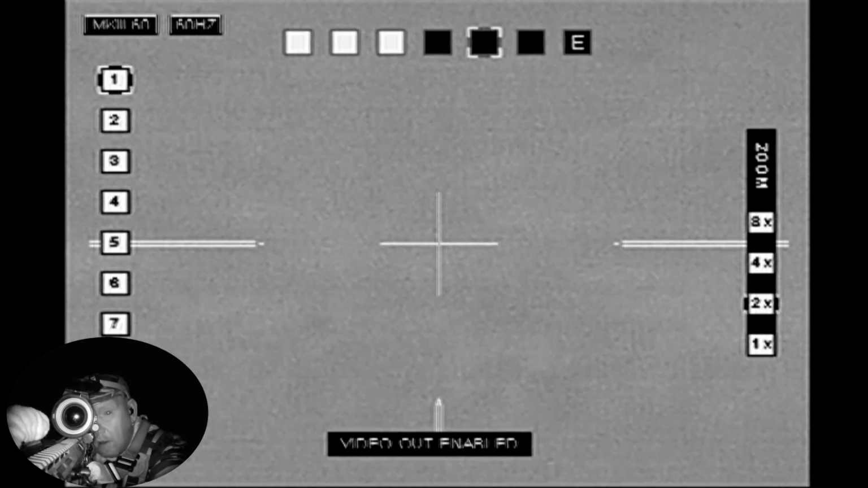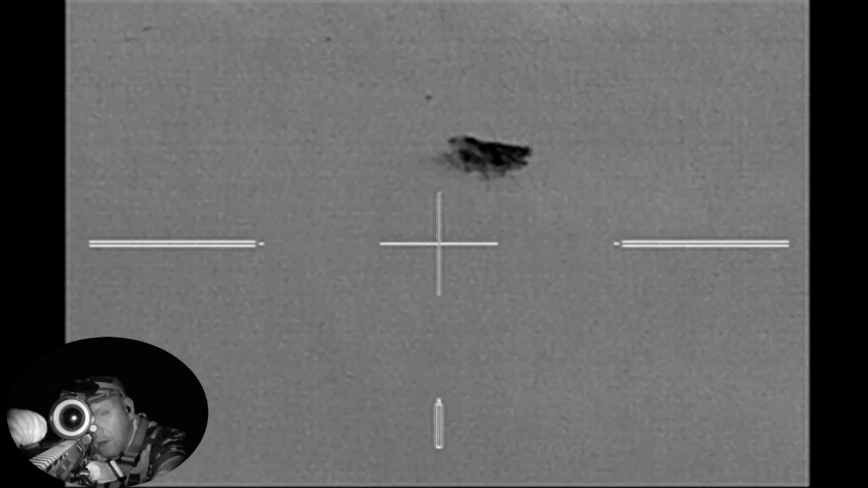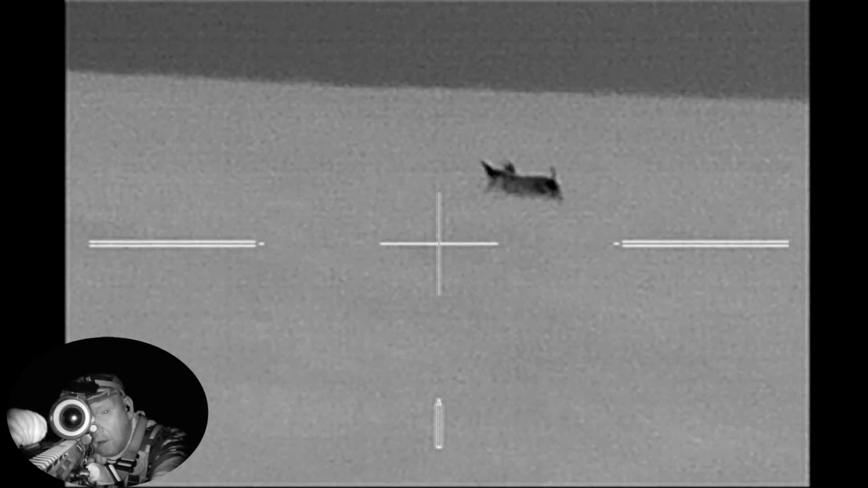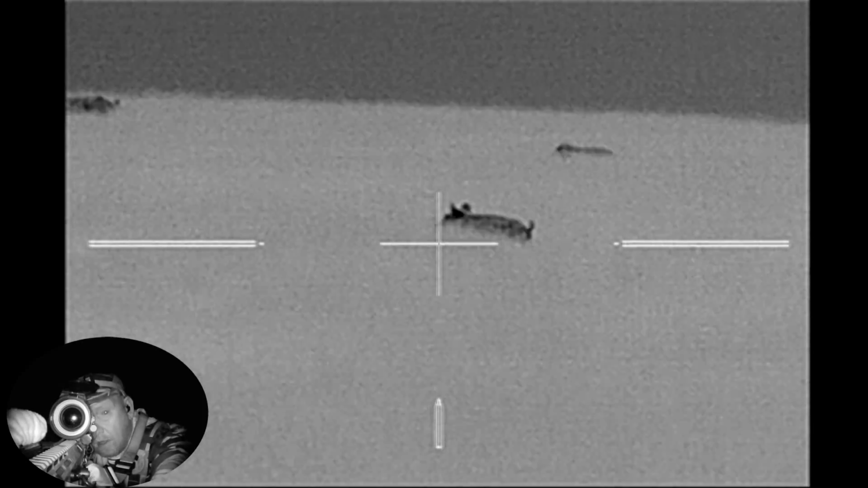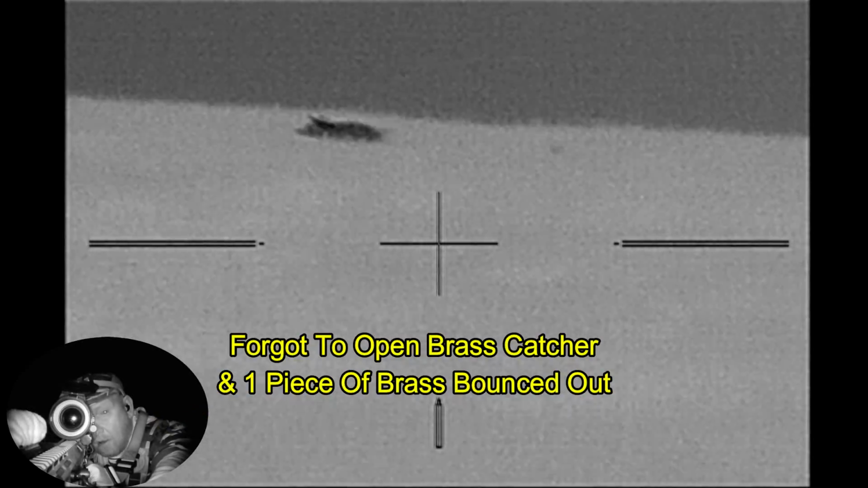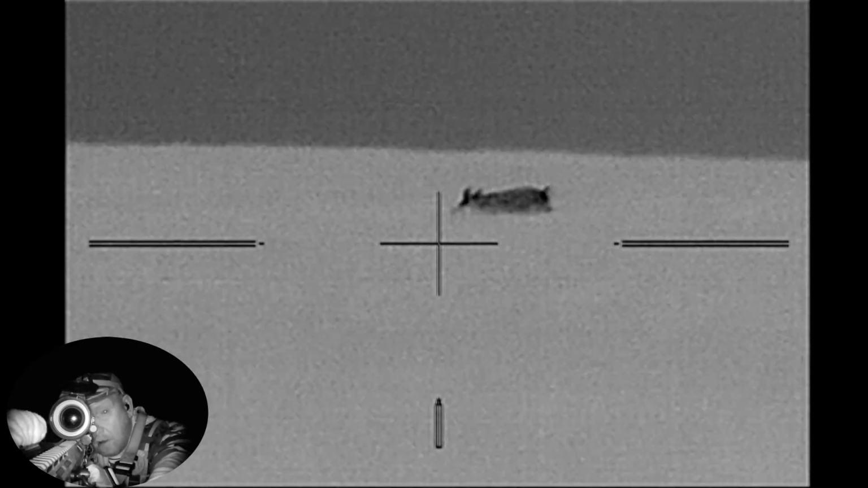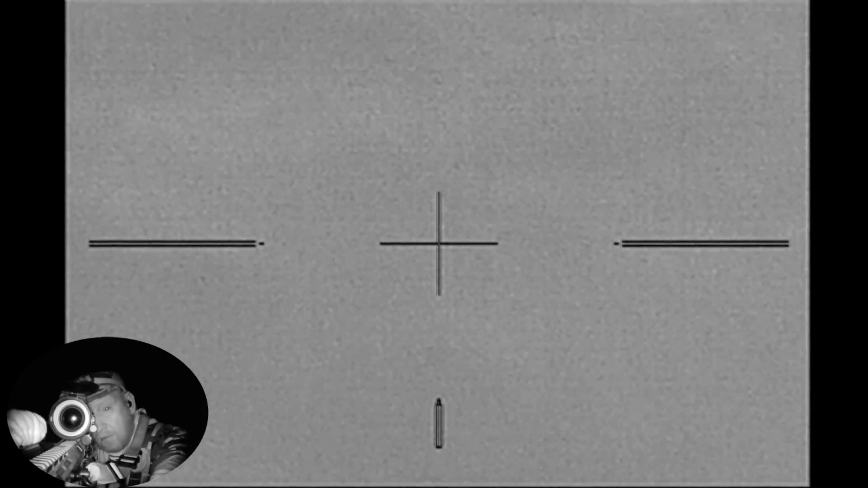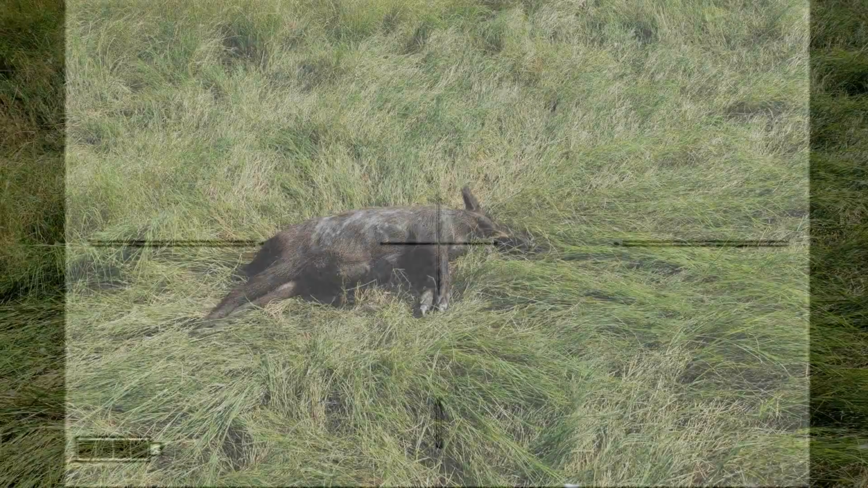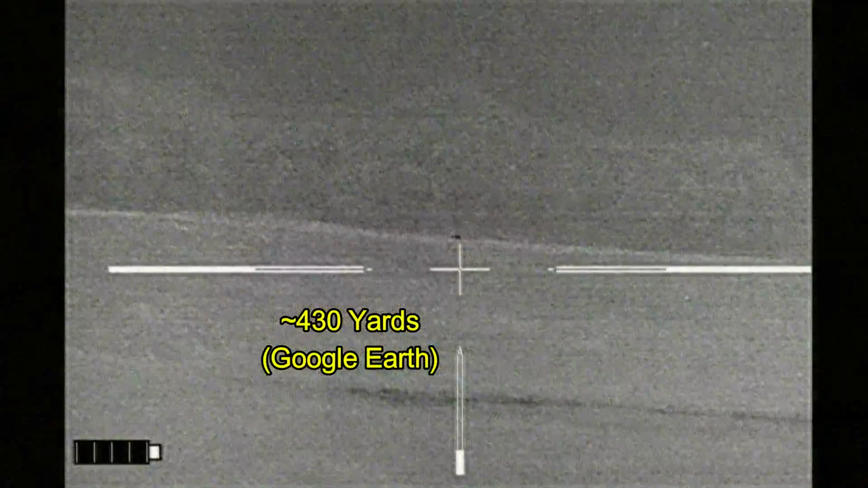I've decided that I'm probably going to shoot this hog right here. Here we go. And I should have stayed on that one hog because I knew where it was, but once I got off that hog and I dropped the second hog, I now no longer know where the first hog is. And once I get off the second hog, I've now lost it in the field as well. I did about a half hour of searching, didn't find either hog, searched for 2 hours the next day, and found this one sow. And that was it.